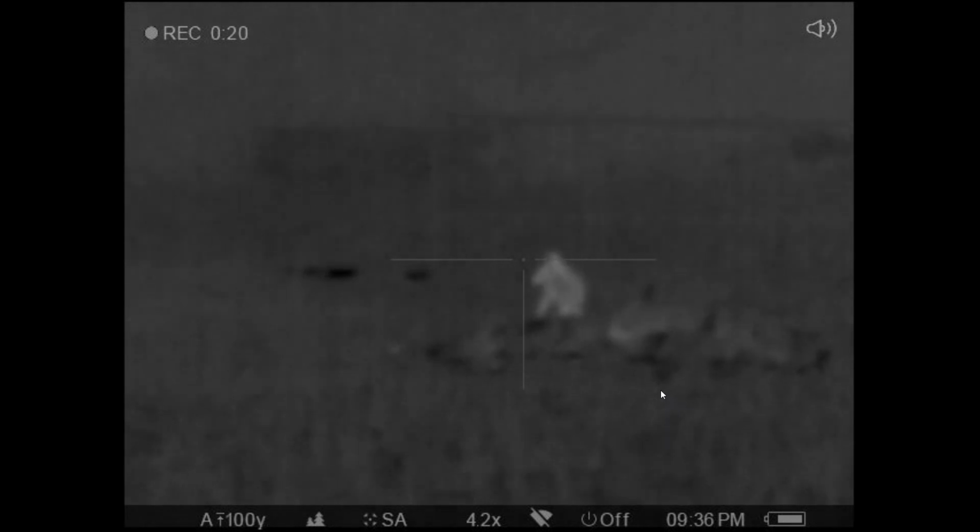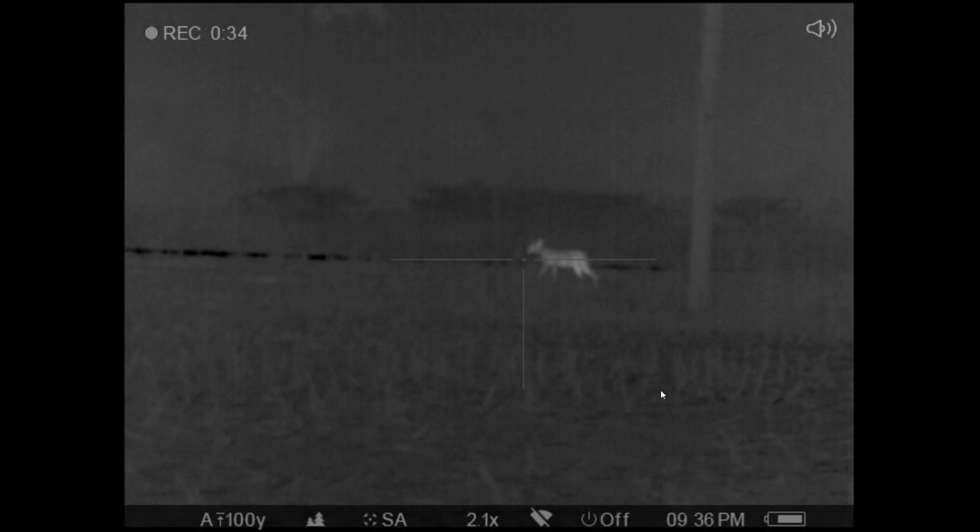This is my coyote. He looks almost like a deer. See that long neck there? He's real mangy, skinny, eat up. That's Troy Landry's version of a chupacabra. And that's all the hogs that we had piled up there. I think that had 18 hogs in there. You can just barely see them there. And they'd been laying in that pile for a couple days.